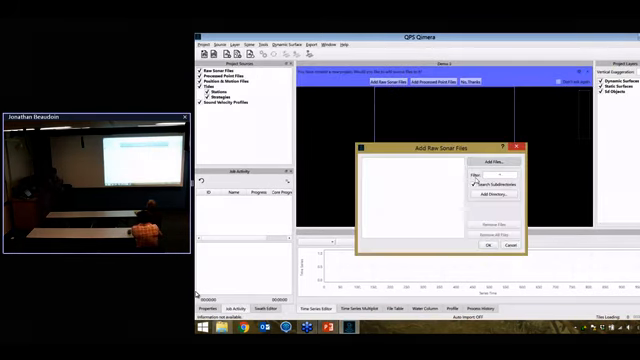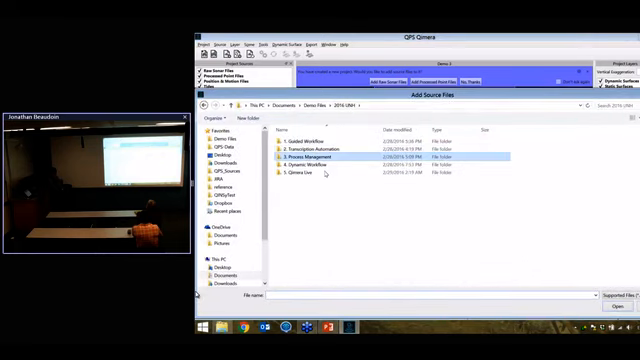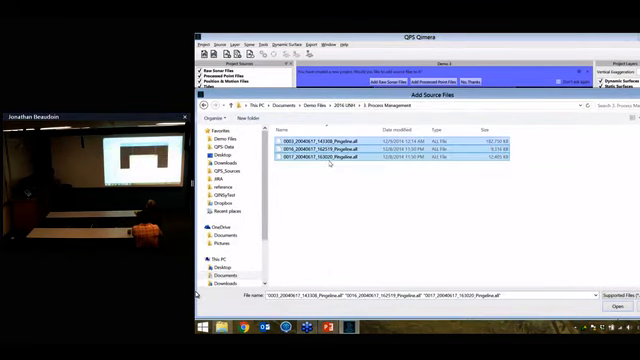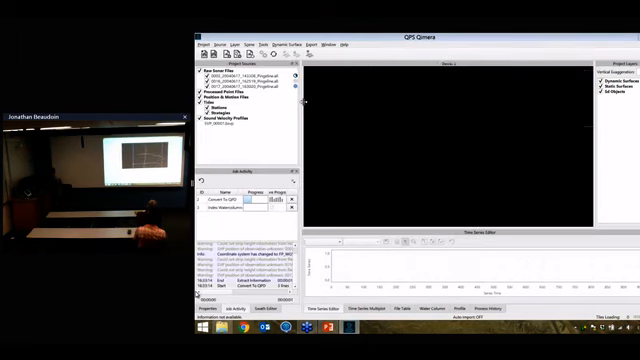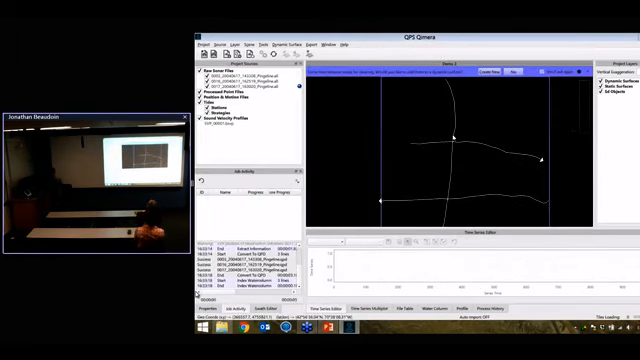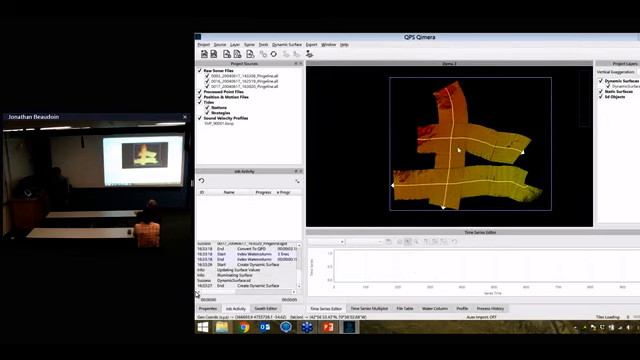So I'll add some files. Some of you might recognize this data. It was collected offshore around here during some fish traps, kind of aquaculture thing going on. So there, we have some data.